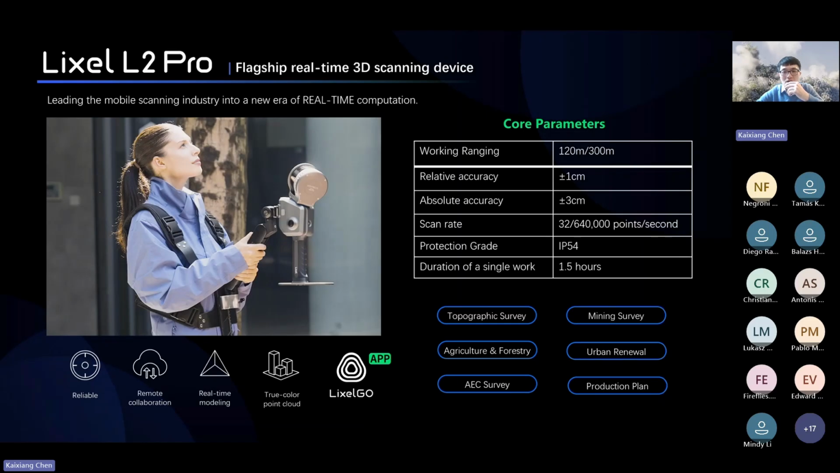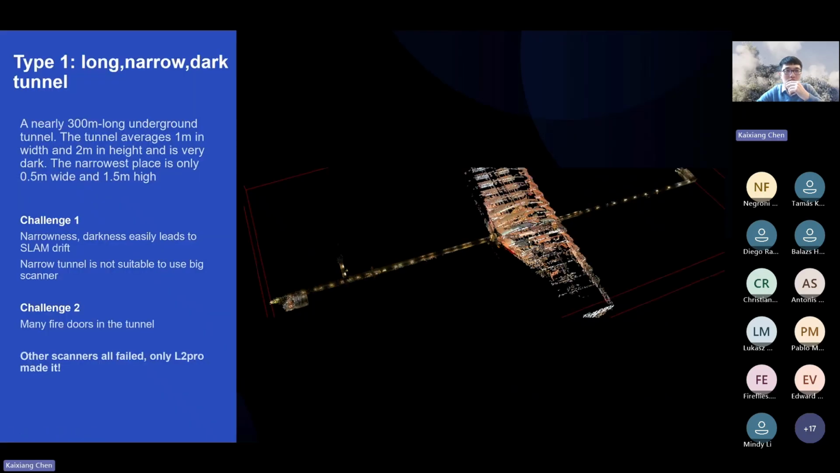Okay, now we go to the first part: how to scan a long, narrow, and dark tunnel. This is the tunnel we scanned together. This tunnel is around 300 meters long, and very narrow, on average 1 meter in width and 2 meters in height. Originally, it is very dark. The narrowest place in this tunnel is only 0.5 meters wide and 1.5 meters high.